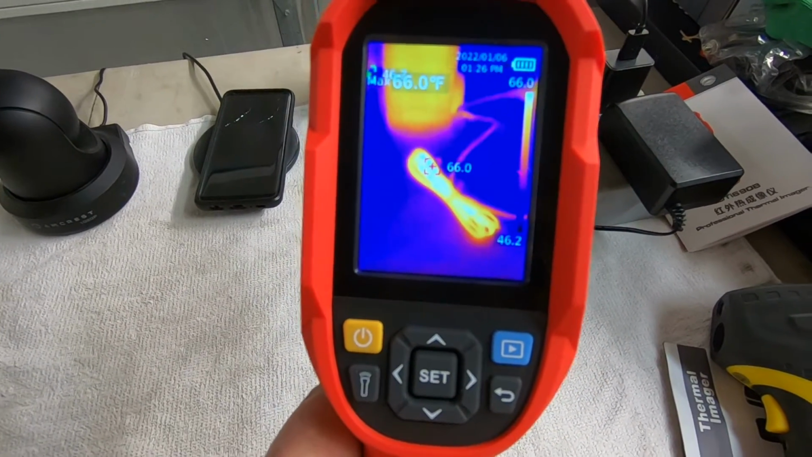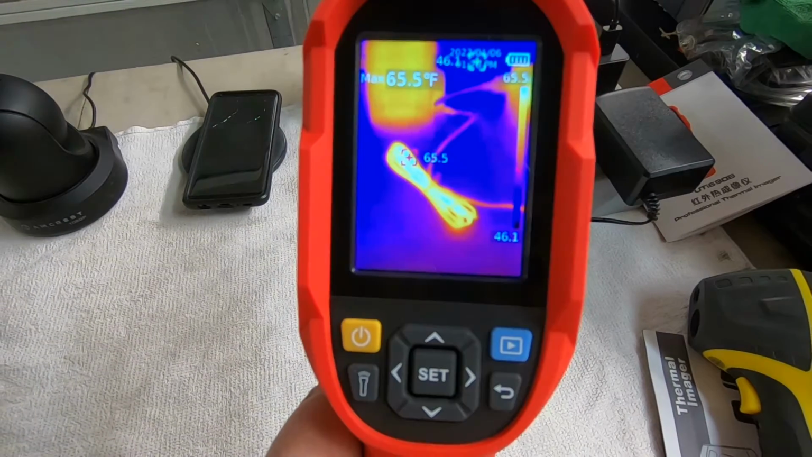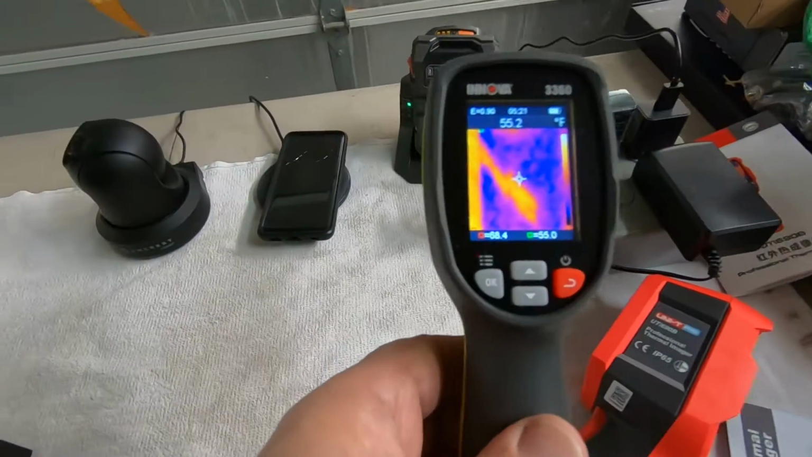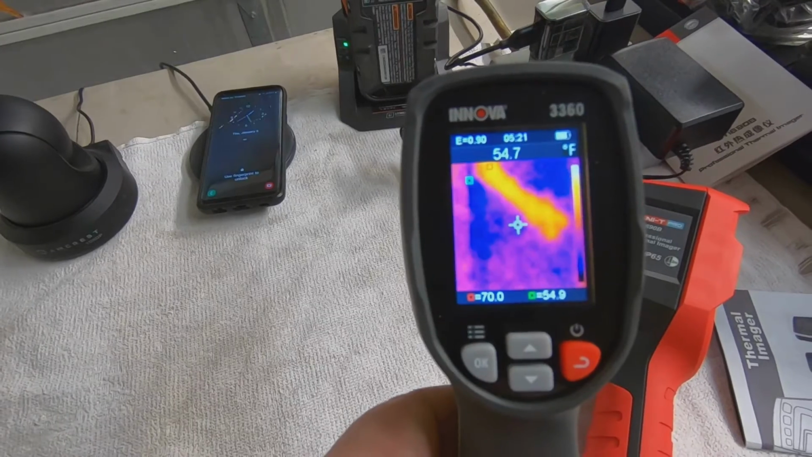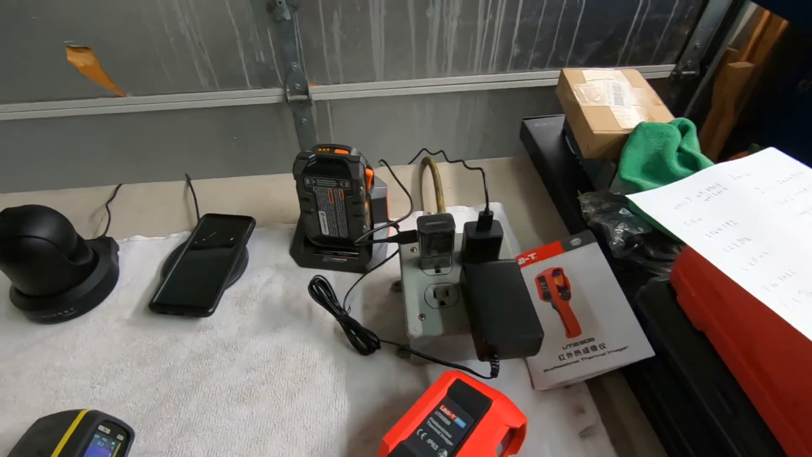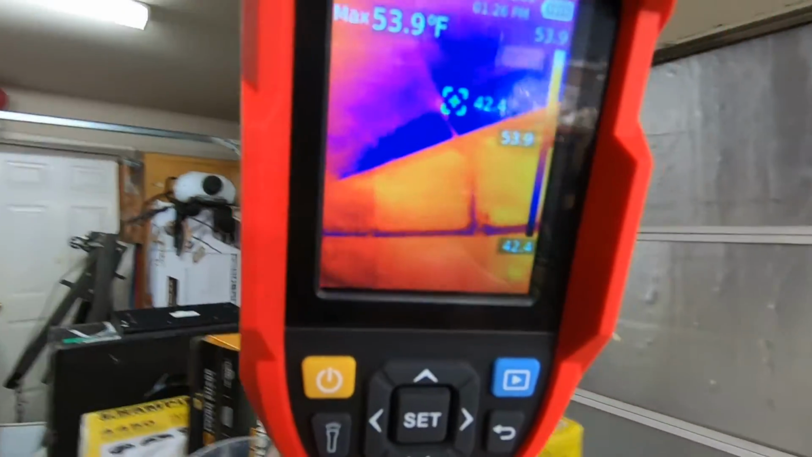So there's the cord. You can even see the heat that the cord's putting out. Just to give you an idea, we got some fluorescent lights.